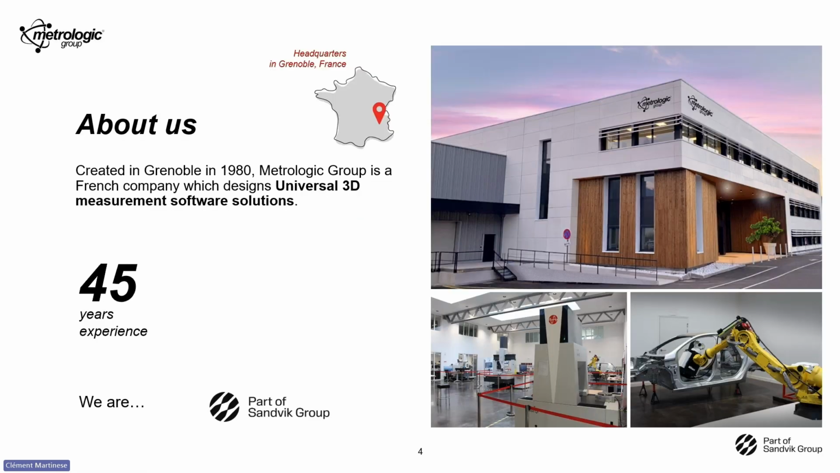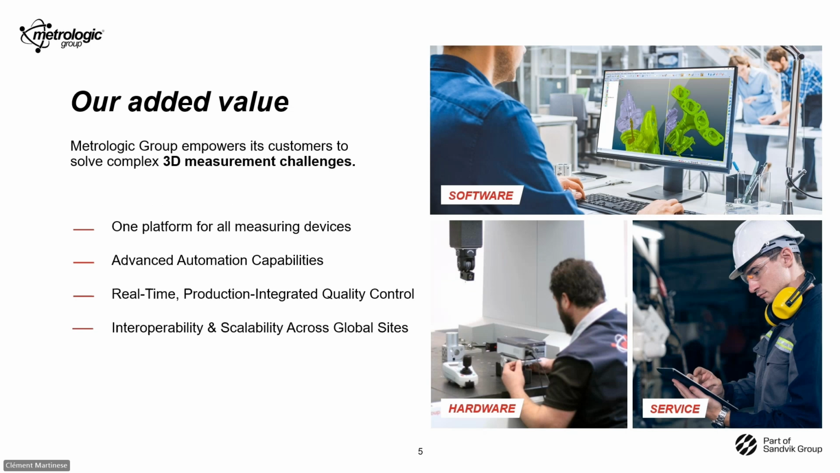A quick slide about the company now, about us. So we are Metrologic Group, a French company created and based in Grenoble in France. Metrologic Group designs universal 3D measurement software solutions. We now have more than 45 years of experience, and we are part of Sandvik Group, a Swedish company. As I said before, Metrologic Group helps customers solve complex 3D measurement challenges for quality control.